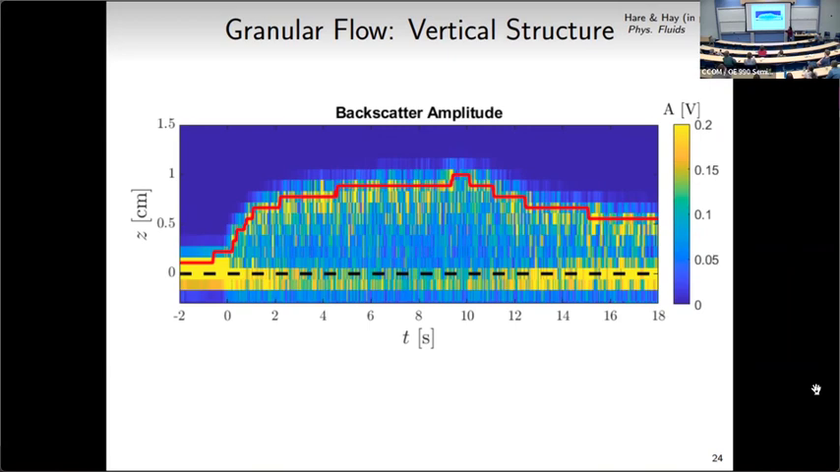After a couple of seconds, you get a period where the thickness of the moving layer is relatively constant. And so for the rest of the talk, when we're looking at vertical profiles of velocity, they're going to be averaged over this 5-second averaging window where things were relatively in steady state.